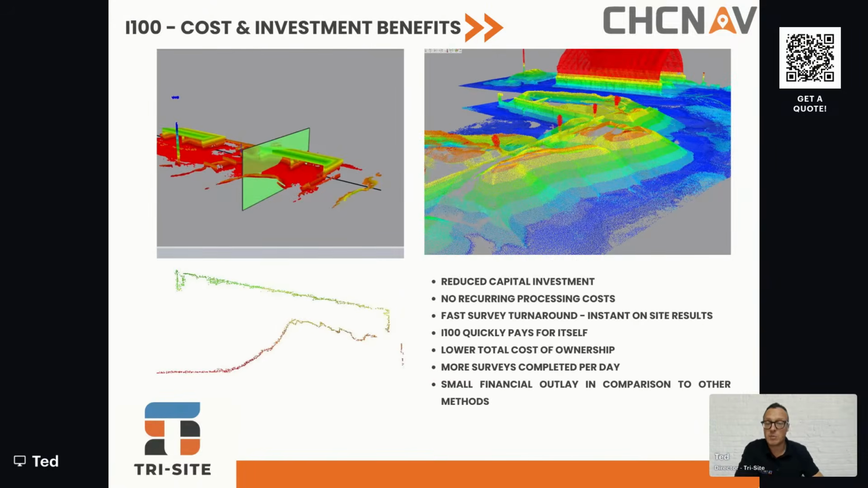So from a cost and investment benefit point of view, you've got a reduced capital input. The capital input that's required for an i100 unit isn't even as much as a high-end UAV. So you've got less capital. There is no special software required for post-processing, so there's a saving there. There is no license required, so there's a saving there. So it's a very small capital investment compared with other methods of mass data capture. There's no reoccurring post-processing costs because there isn't any.